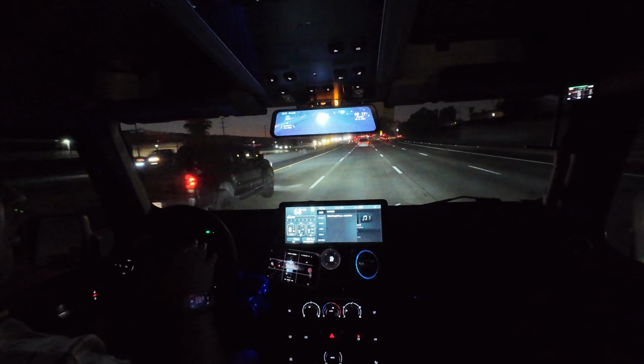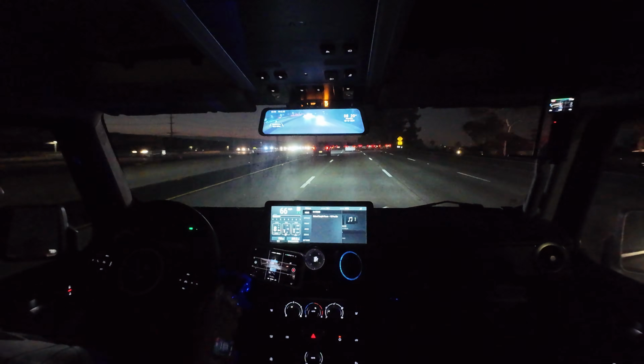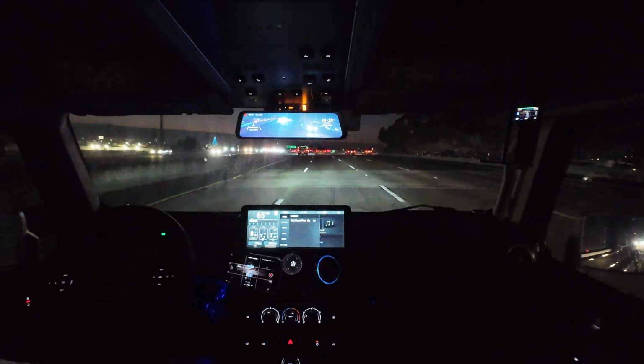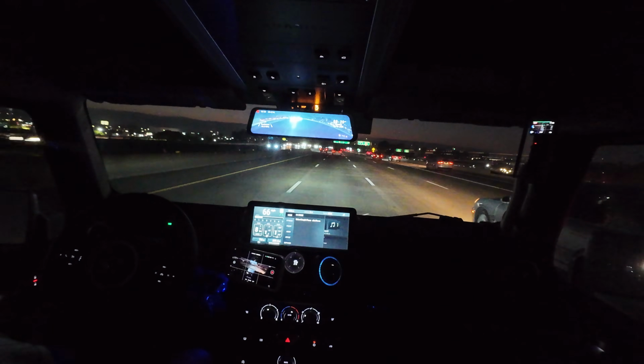And then over here with the infotainment display, and of course I added the rear view mirror, but even so, they both kind of compete with each other in terms of brightness. You just get this center brightness that sort of distracts you, and it takes all of your attention.